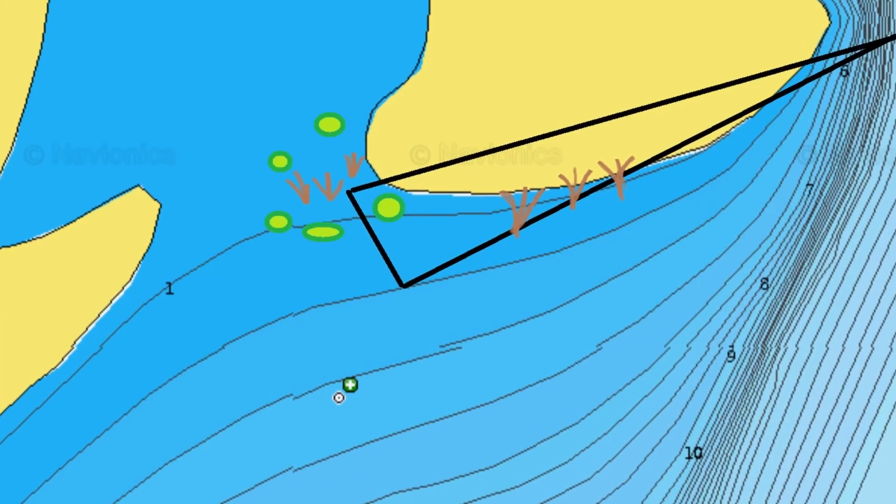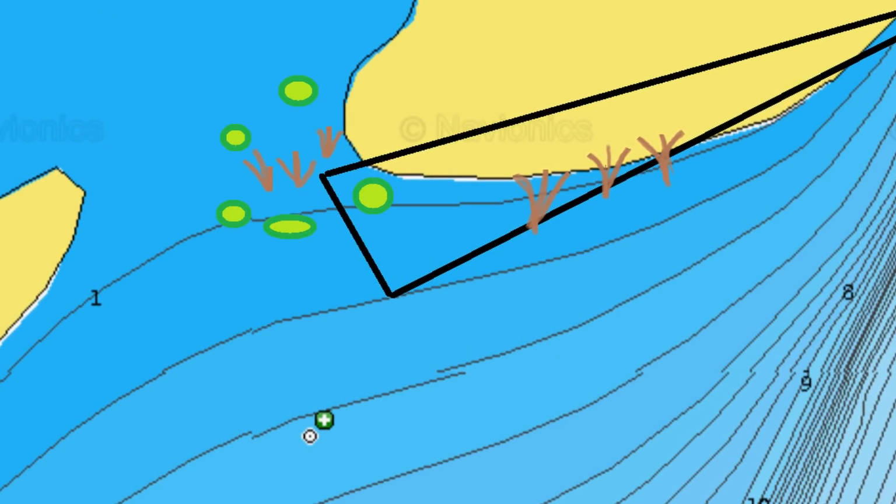So here's what I'm going to look for on the map. I'm looking for spawning bays. This is the base of the triangle, okay? These are where you're going to find the bedding crappie in the springtime when they're spawning. I walked through this on a different video. The reason that bay was a good area for finding crappie was the bedded crappie are going to be in that less than 5 feet of water.